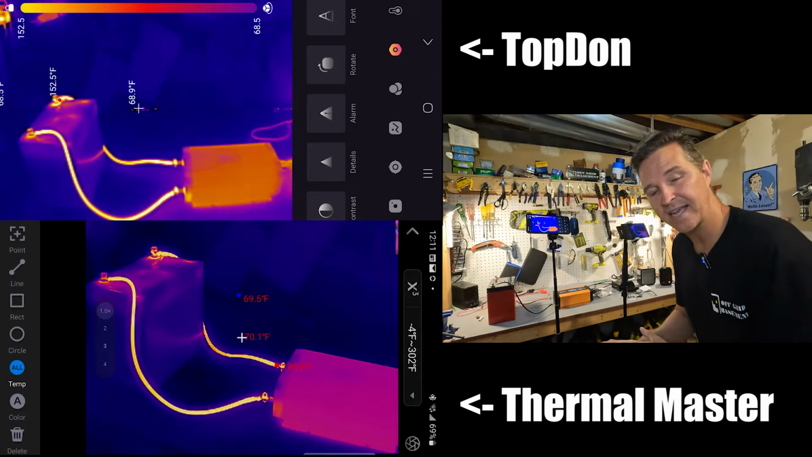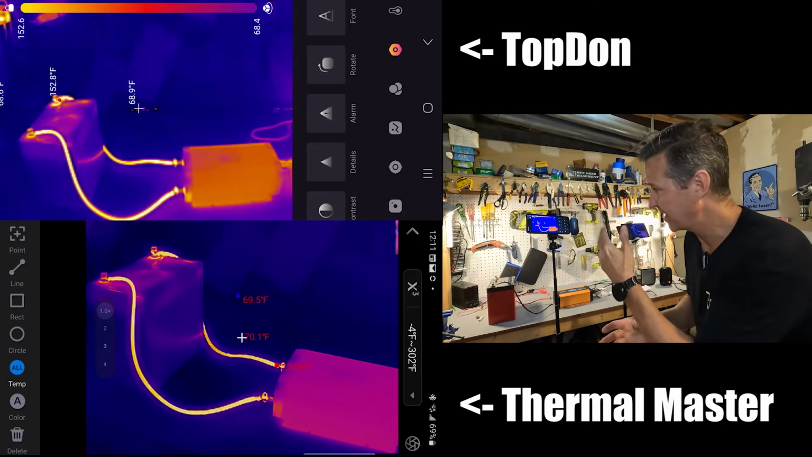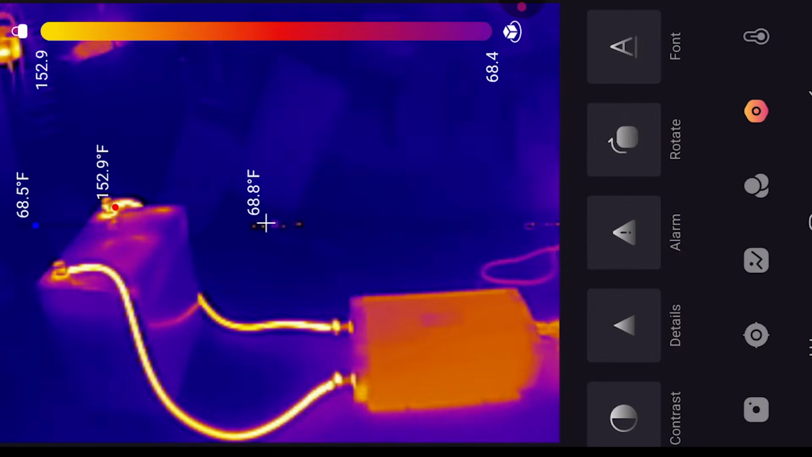And another thing I like about the TopDon is it does have that scale on the side. Now it shows 153 at the highest, which is that positive terminal. And it shows 68.6 degrees Fahrenheit at its lowest. So I kind of like that scale right there, and I don't think that the ThermalMaster has that scale.